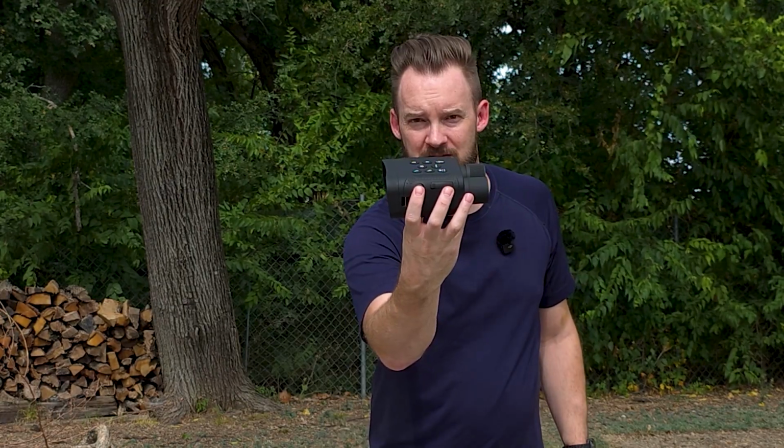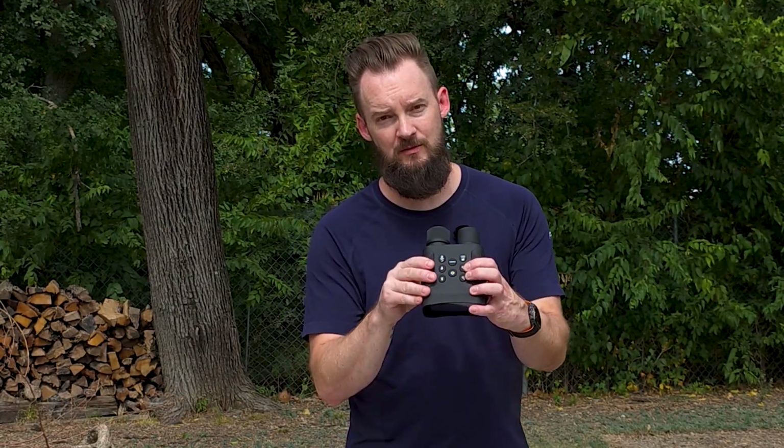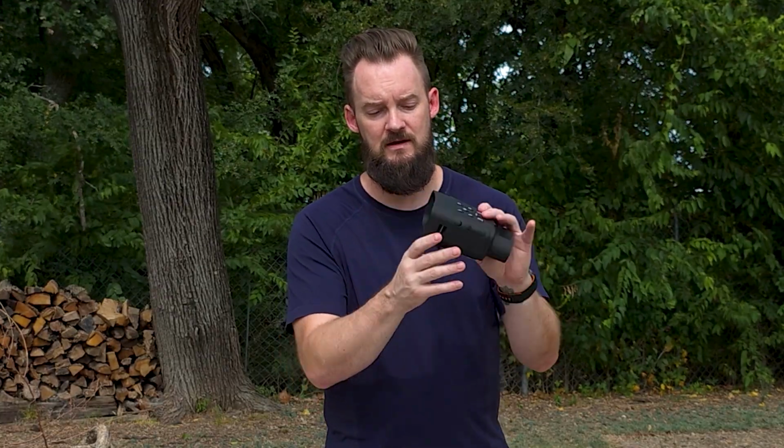This little switch is how you turn on and off the video. Then you have zoom in, zoom out, your IR levels, so you can increase or decrease them to get your picture dialed in the way you need to. And then of course your menus and modes and your power button right here on the top. You have the focus for your night vision here and your LCD viewing screen.